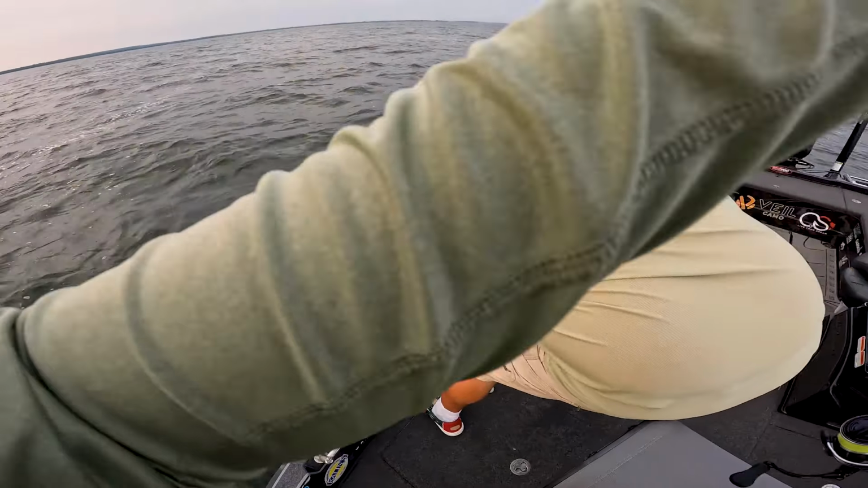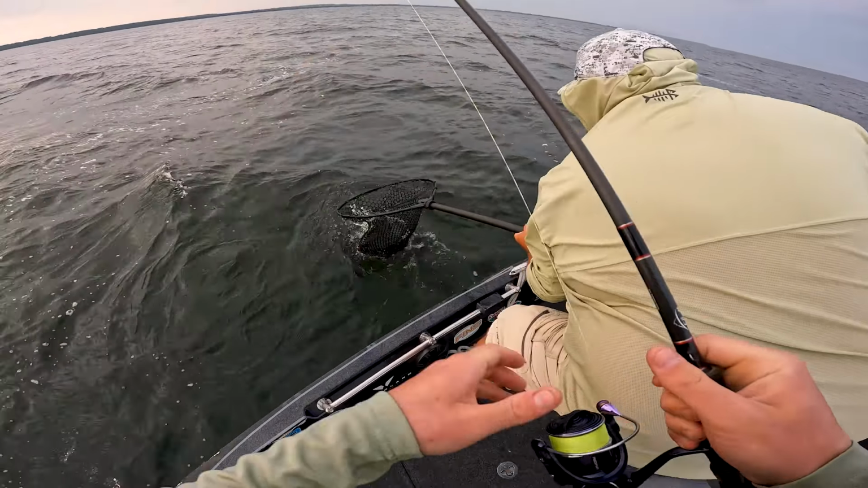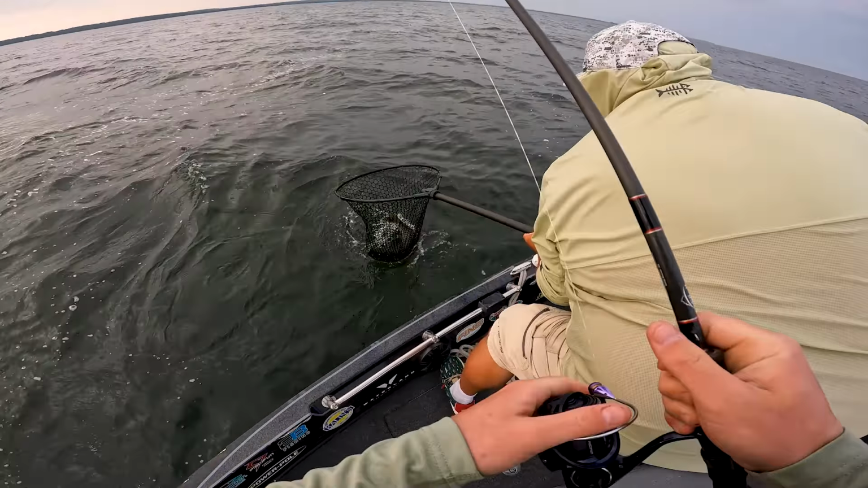There he is. Oh yeah, let's go. It's a good fish. Look at how thick. In the net. Look at the thick. Oh, that is a giant. Let's go. That's what we're after right there. What a tank. Do we got ourselves a 30? 29 and a quarter? My goodness.